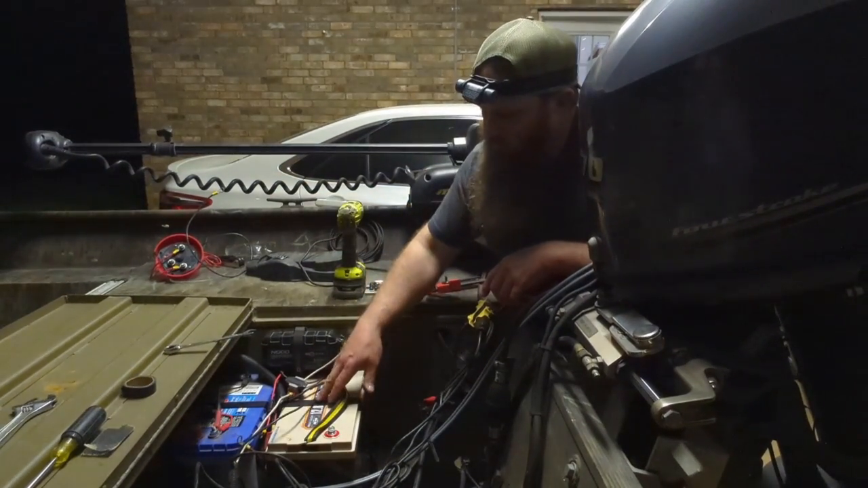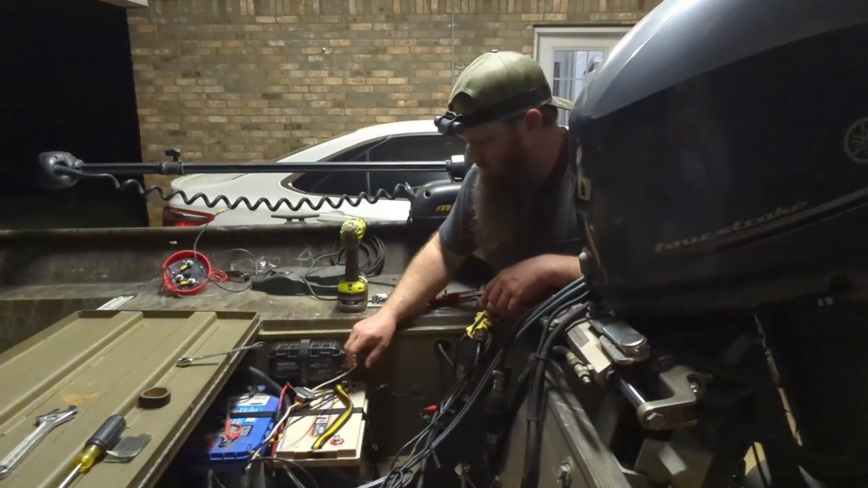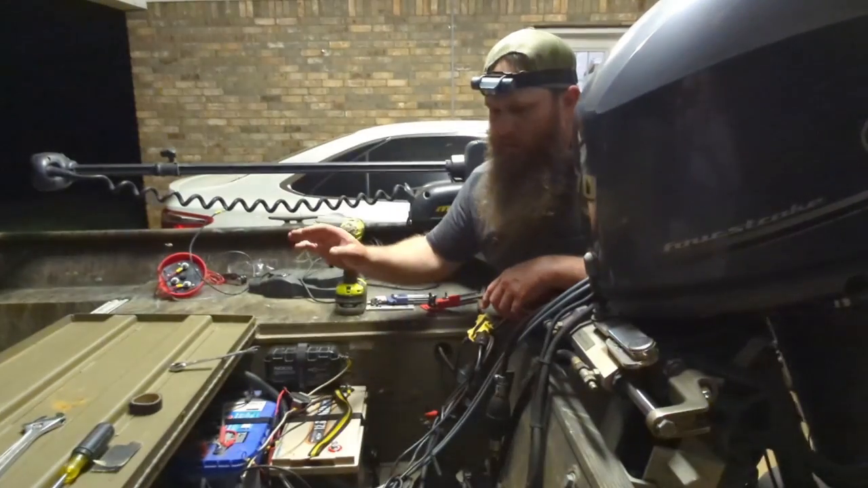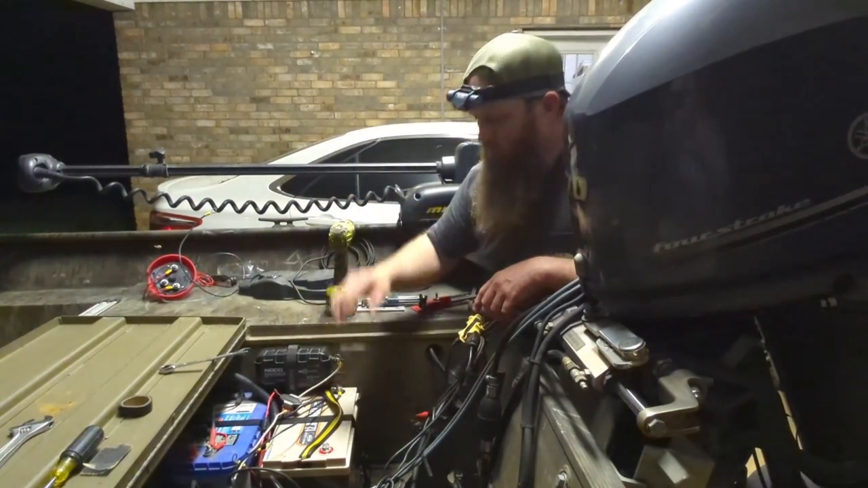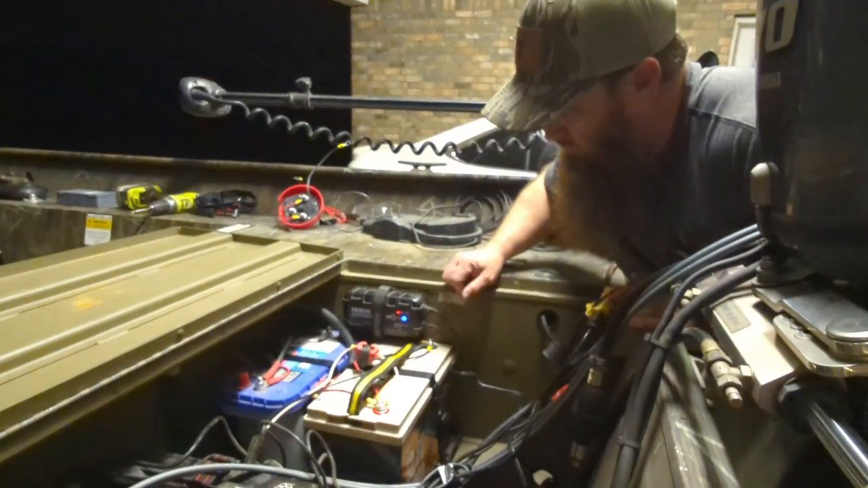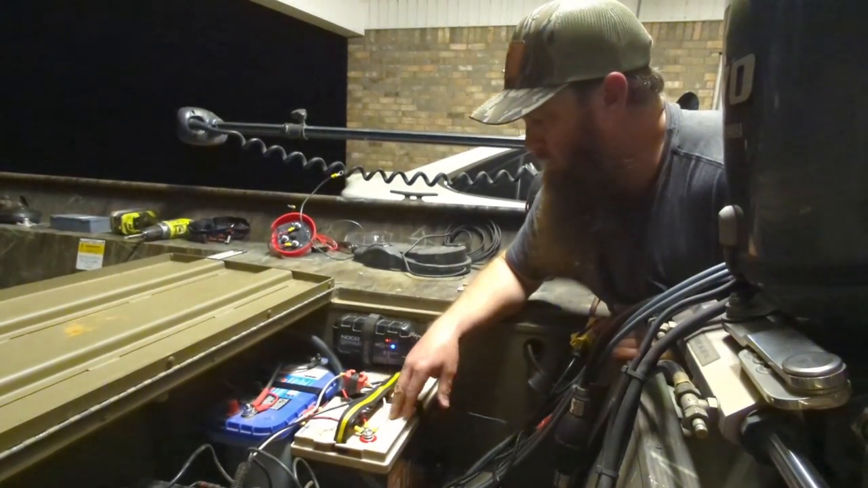The original Bode electronics, my rear Humminbird, which is a pretty nice little 7-inch Helix, and bilge pumps. We've got 3 bilge pumps in here, the lights, chargers for the phones and stuff, USB ports. All of our electronics, all the LIVESCOPE stuff is going to be hooked to the new battery. We got our charger set to lithium, and we're going to turn on some of our electronics, make sure everything's working, that all of our wiring's right.